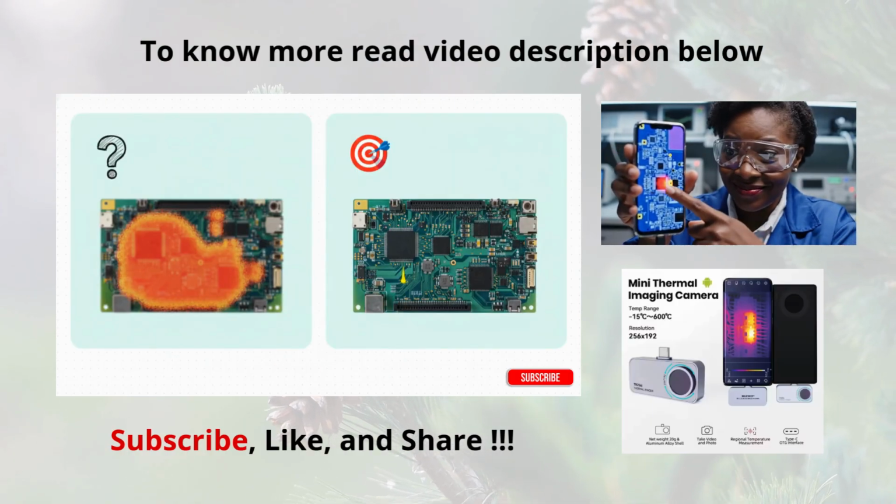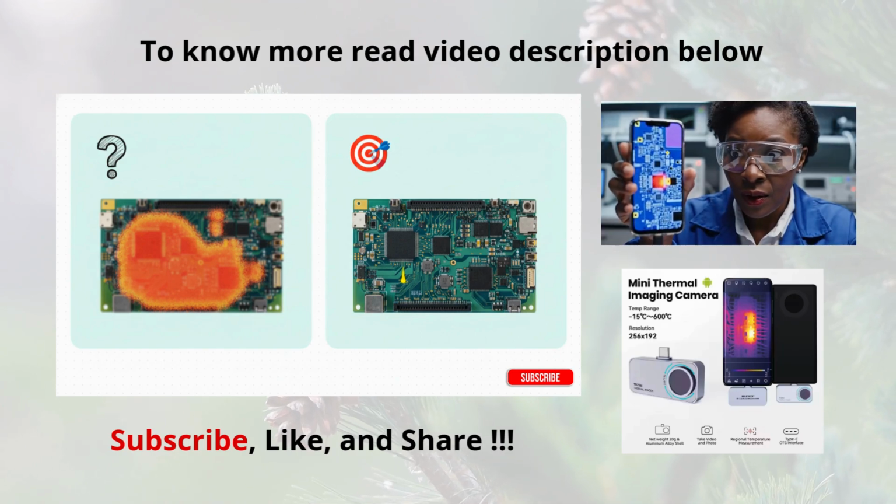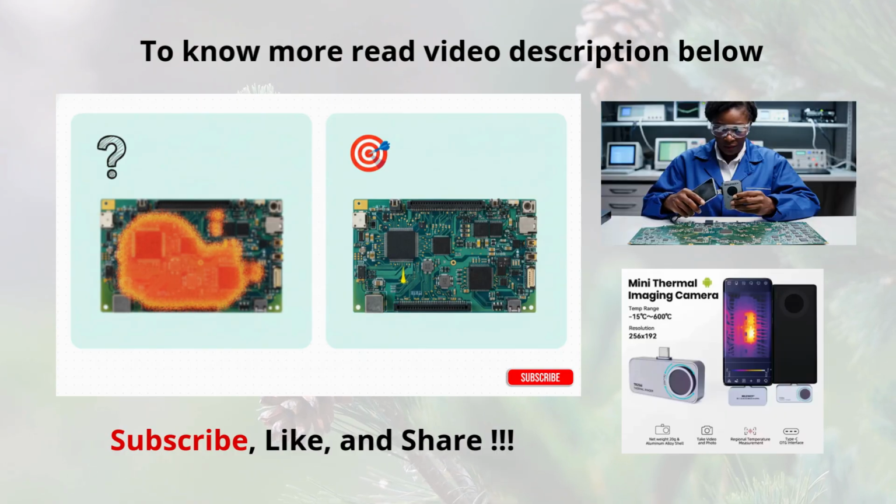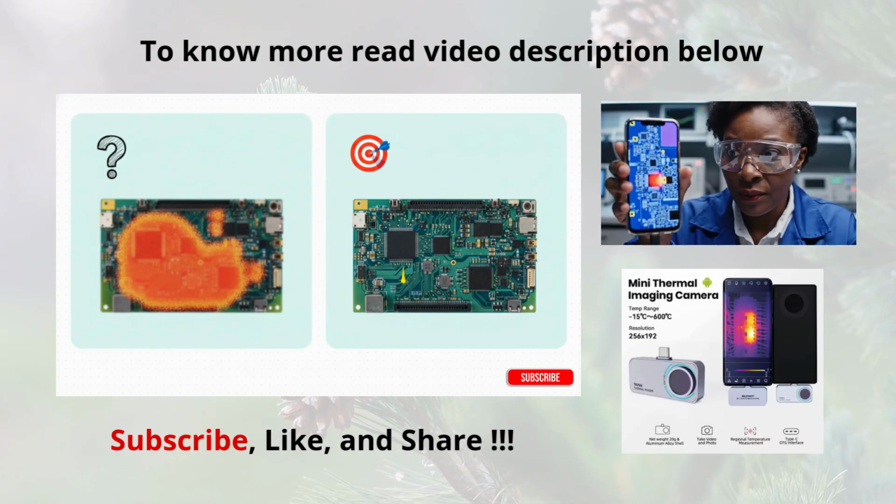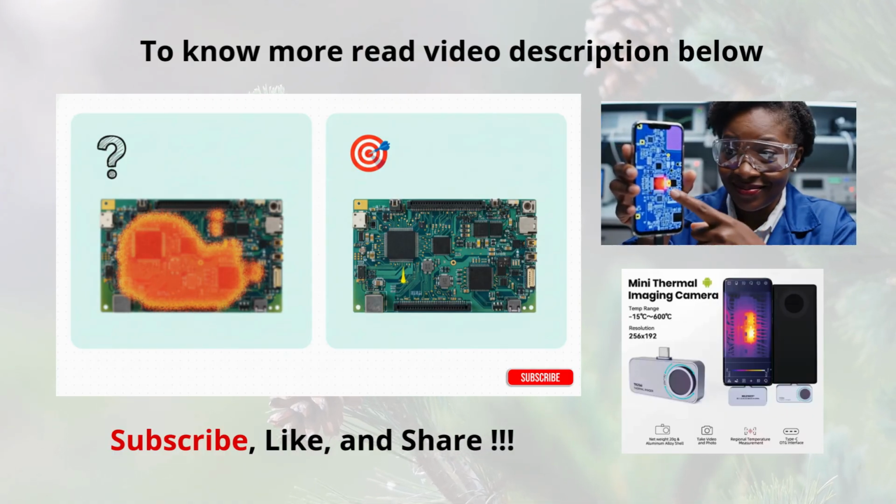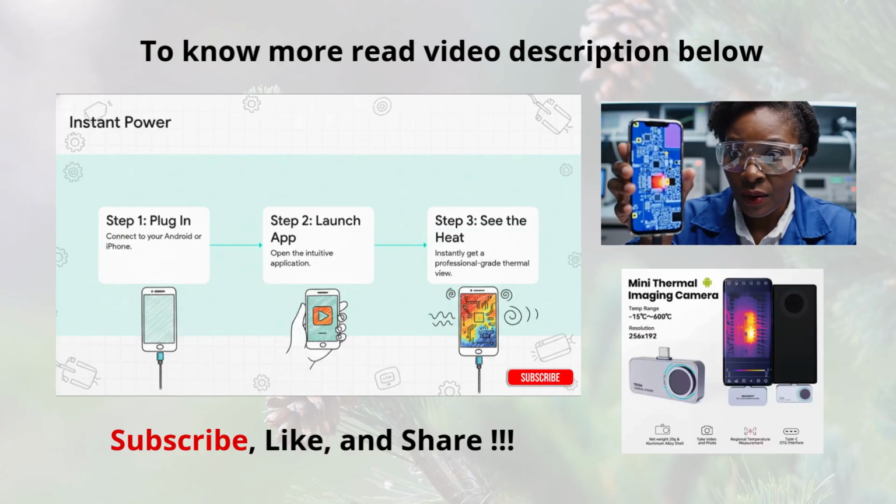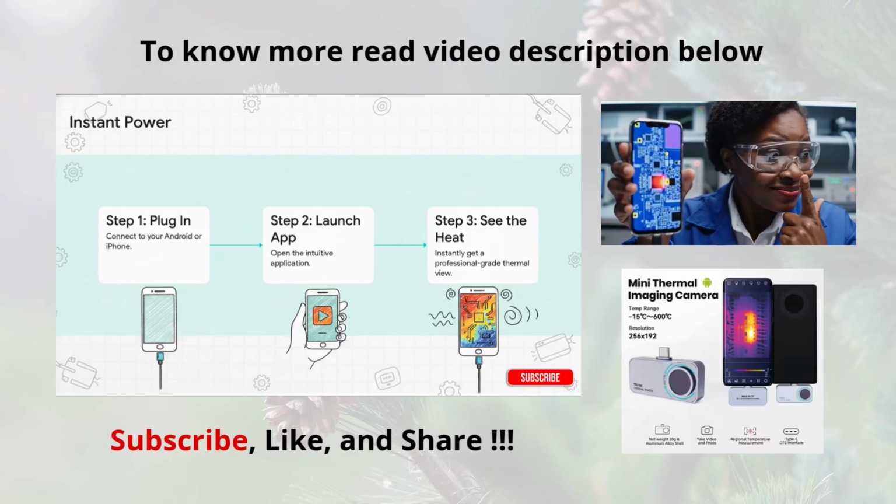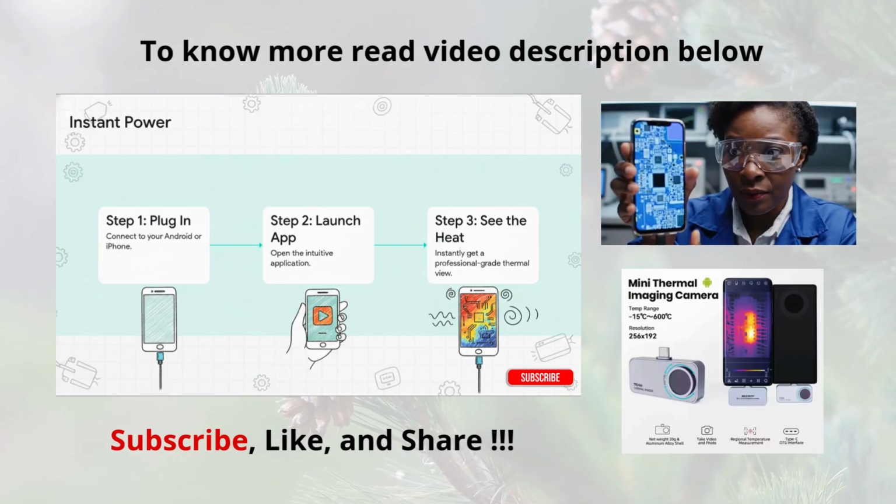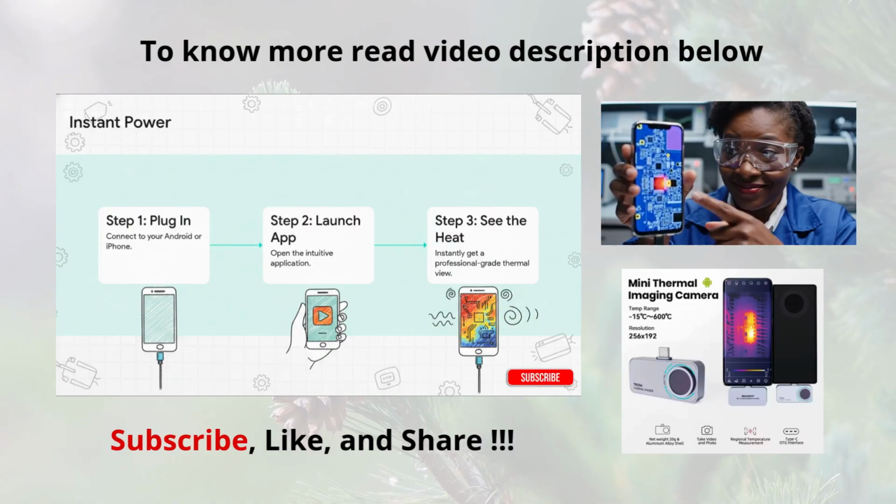And this lays it out perfectly. I mean, look at the difference. A low-res camera gives you these vague, blurry blobs of color. You're still kind of guessing. But with high resolution, you get these crisp, sharp, detailed images that let you pinpoint the exact tiny little hotspot on a super crowded circuit board. It's night and day. And the best part? Getting started couldn't be easier. You literally just plug it into your phone's port, whether it's USB-C or Lightning, you fire up the app, and boom, you instantly have a thermal imager right in the palm of your hand. No heavy gear, no complicated setup, nothing.